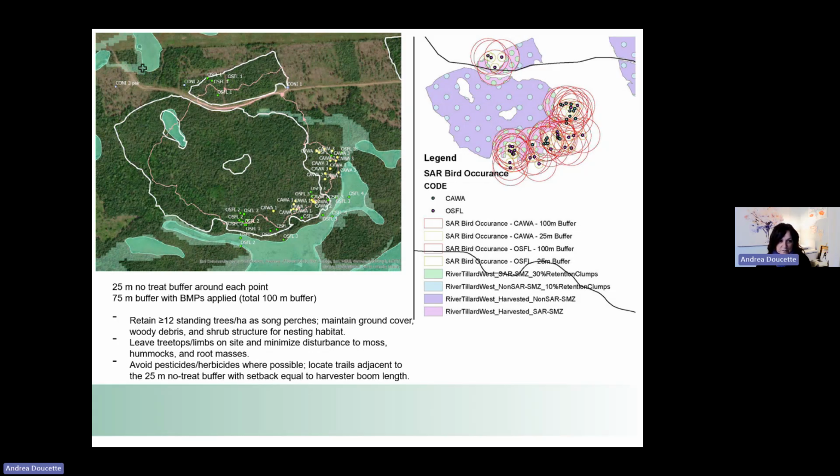Examples for this particular site were retaining more than 12 standing trees per hectare for song perches, maintaining ground cover, woody debris, and shrub structure, leaving tree tops and limbs, and avoiding pesticides and herbicides where possible. PHP has not used herbicides since 1997, so it's important to mention that, and also doing some things with where our extraction trails are.